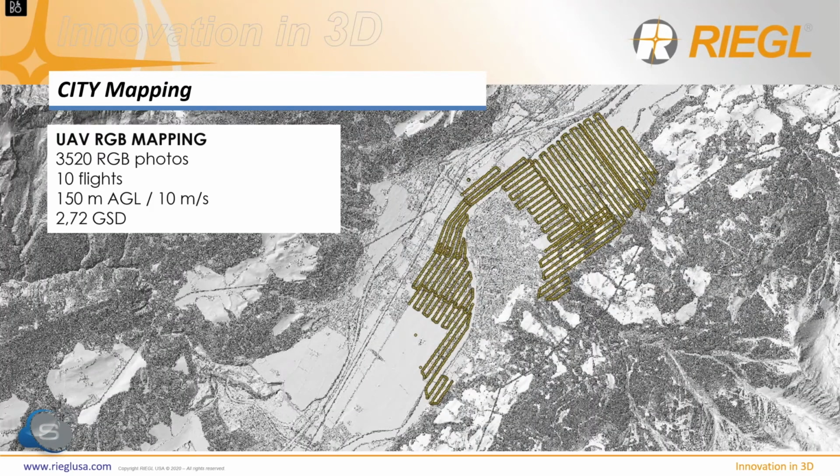To gain the RGB information over the backcountry, we did 10 flights with the photogrammetry drone. More than 3,500 pictures were collected. All those data were melted together, and on the next slides you will see our outcomes.